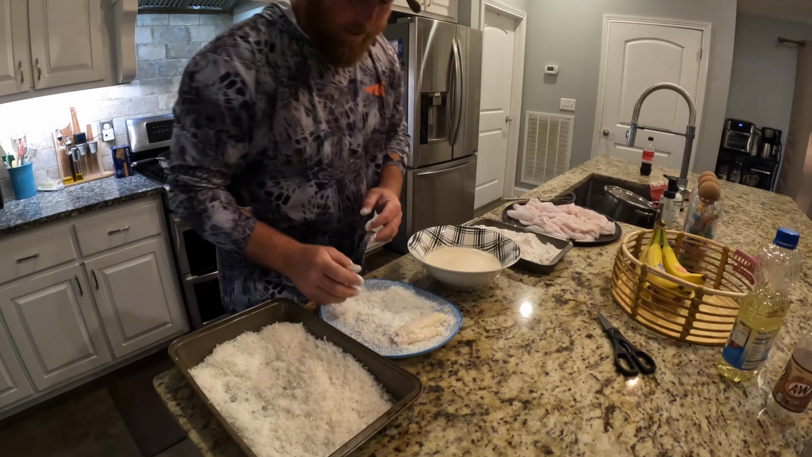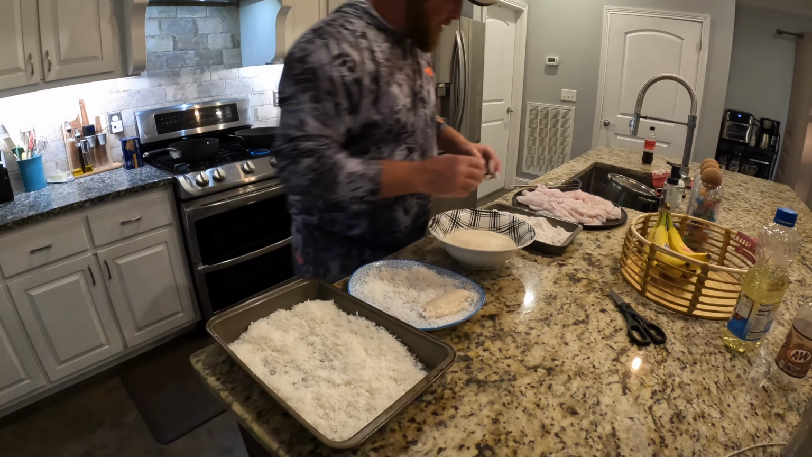Have a plate over to the side that you can just lay these on as they come out of this beer batter. That's got coconut on the bottom of it, so that the coconut, you don't have to put it in your pan. If you put it in your pan, you're just gonna end up with a bunch of clumps in the pan. So use a plate and you can rinse that plate in between batches.